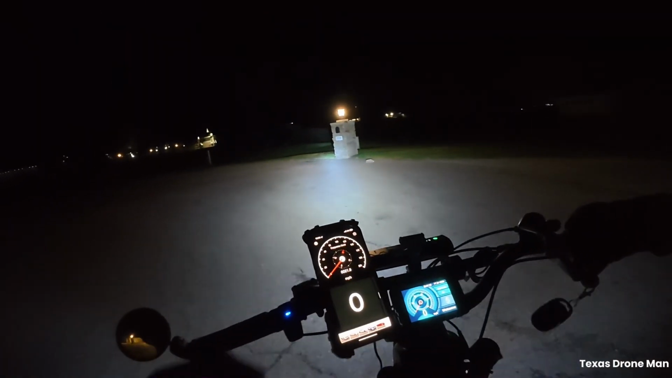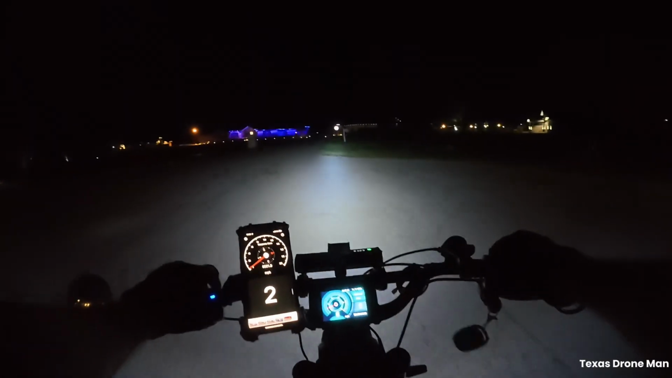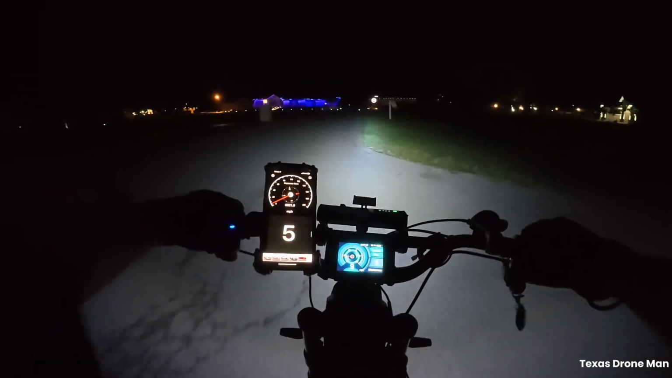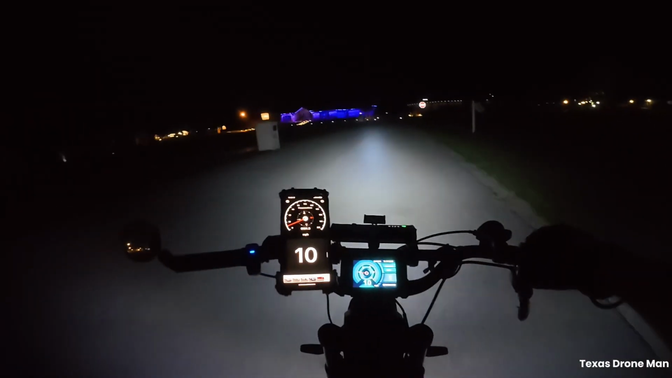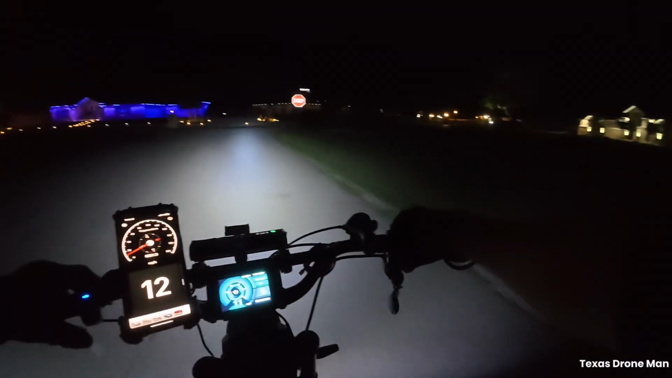What the hell is that noise over there? It's like flying around beams. This camera back right. Oh, it's on for seconds.